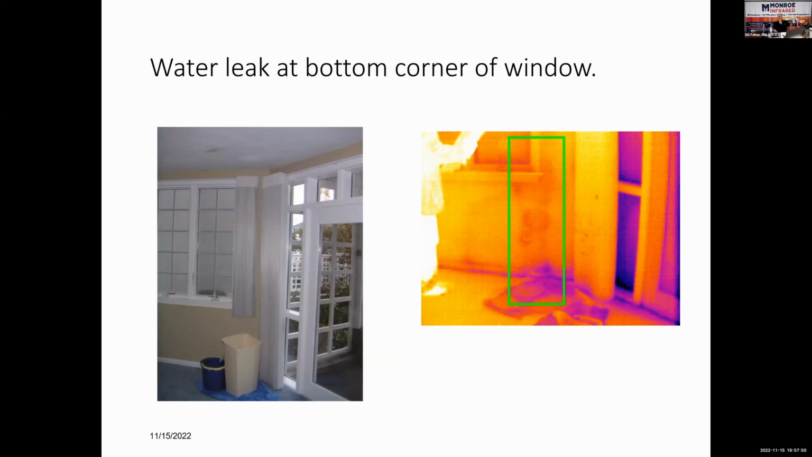Here in a vertical wall, the homeowner knew they had water coming in. You can see that thermal anomaly. They wanted to know where it was coming from. You can see that thermal anomaly in the wall. It wasn't the window. That's where it showed up on the inside of the house.